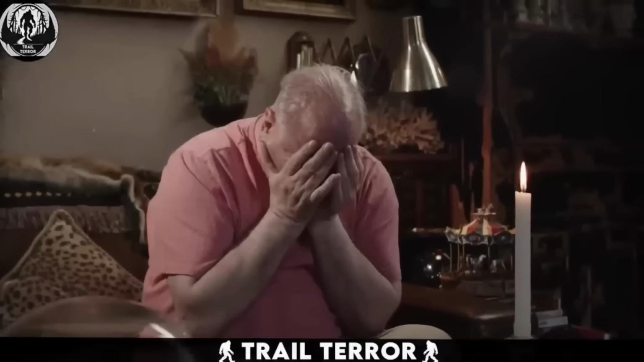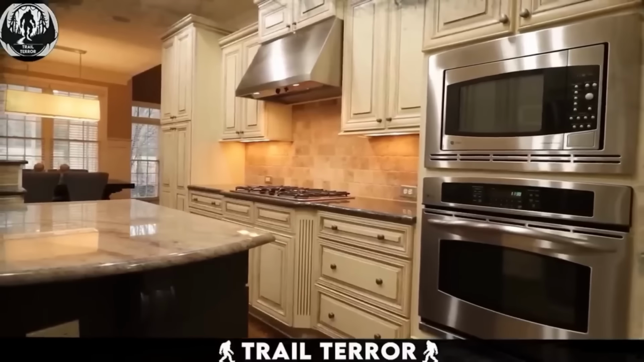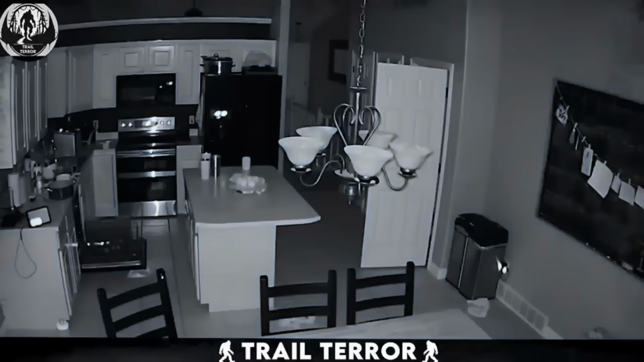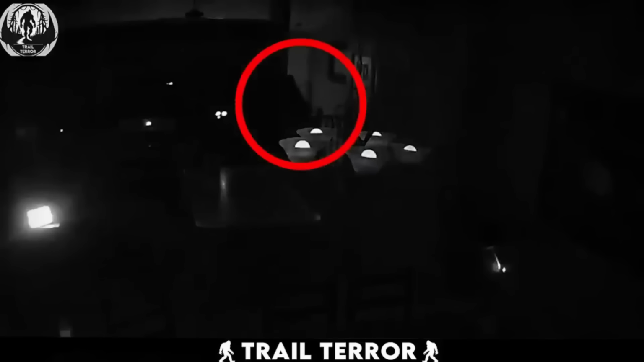A person who was troubled by unsettling incidents in his kitchen decided to install a security camera to see just what exactly is going on. But what the camera captured made the owner reconsider the idea of staying in that house. In the hours of the night, while the owner left the lights on in the kitchen, the footage revealed something perplexing. The lights suddenly went off, and an unidentified entity could be seen appearing in the kitchen and heading into the hallway.